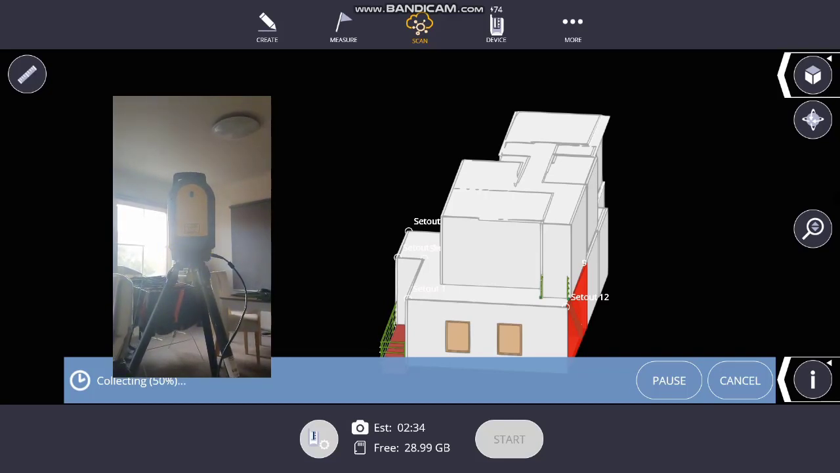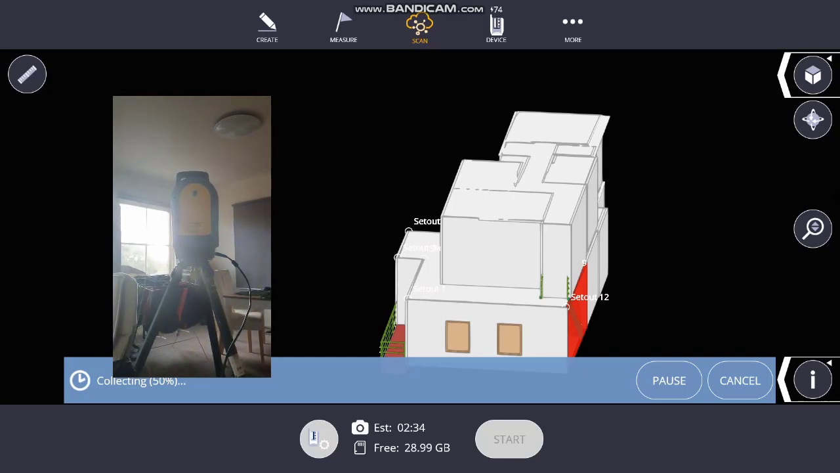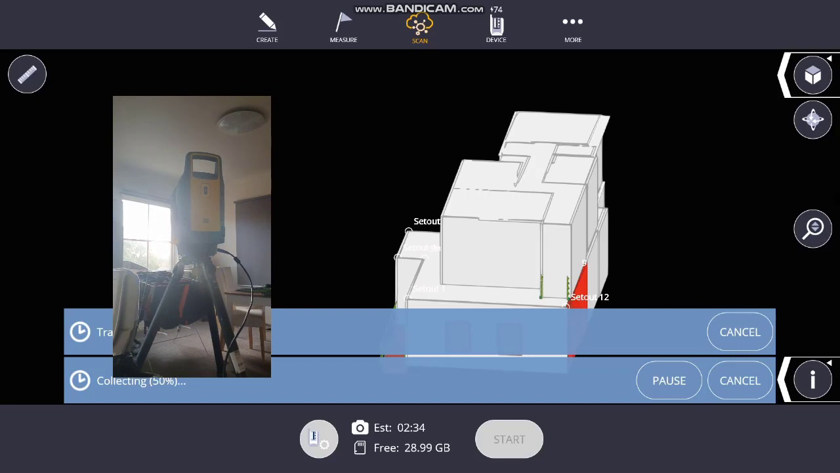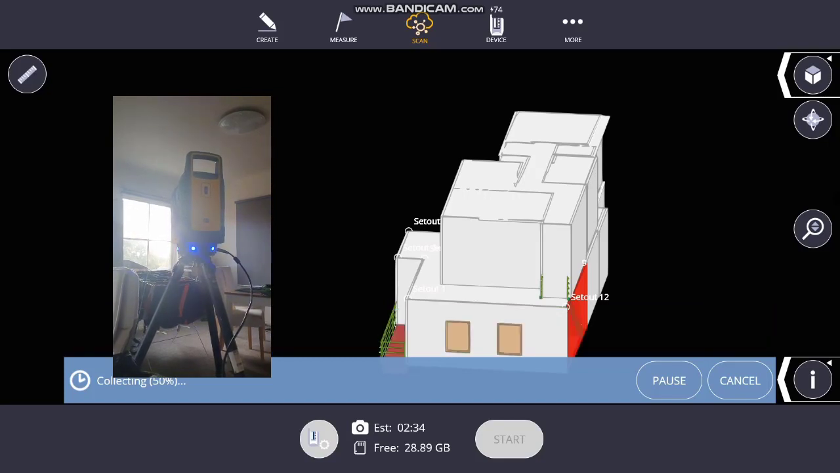The data is pretty limited in what you can do with it, but for basic deliverables for say an architect, civil engineer, or project manager, it's fine.